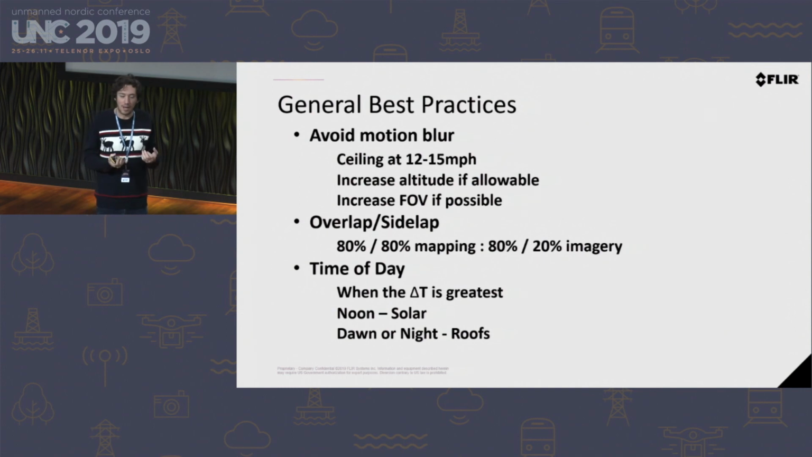For solar panels, you want to fly these missions in the middle of the day when the sun is the hottest, because when you have a bad solar panel, it will show up as very hot because it's not absorbing the radiated energy, it's actually just reflecting the sun. So there's times of day that are better to fly missions than others. For roof inspection, you want to fly at the very end of the day when the moisture on the roof is holding the heat of the sun the longest.